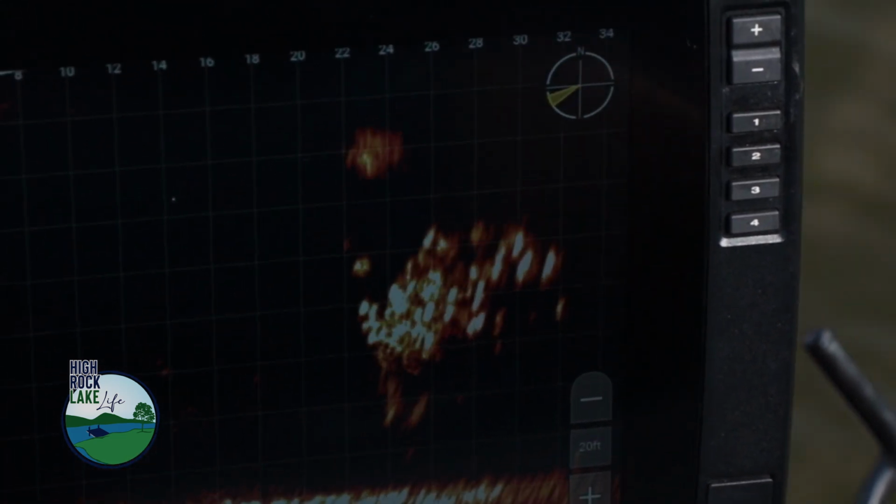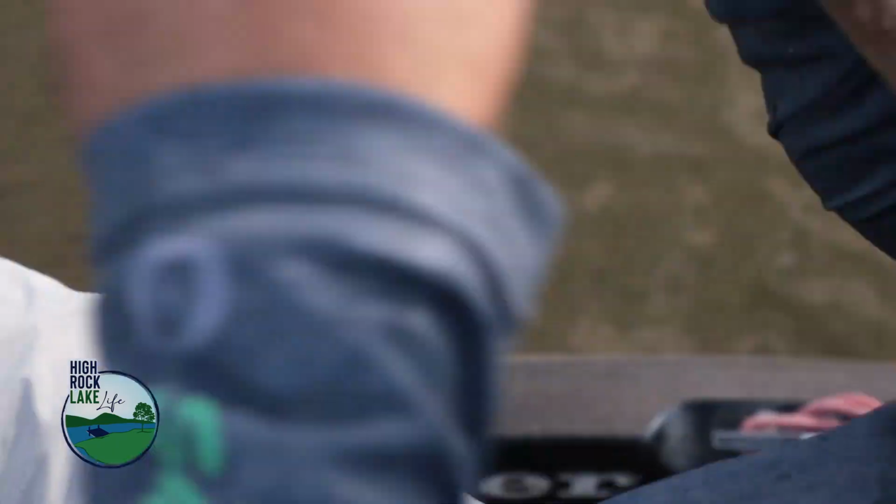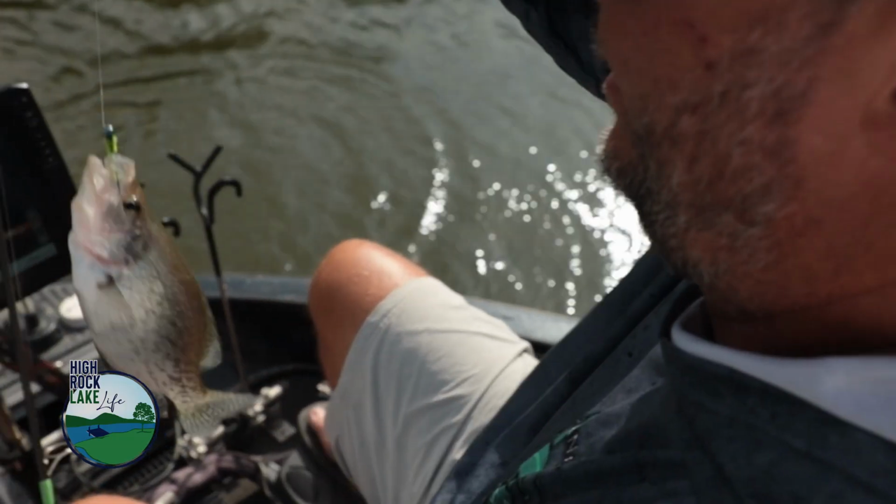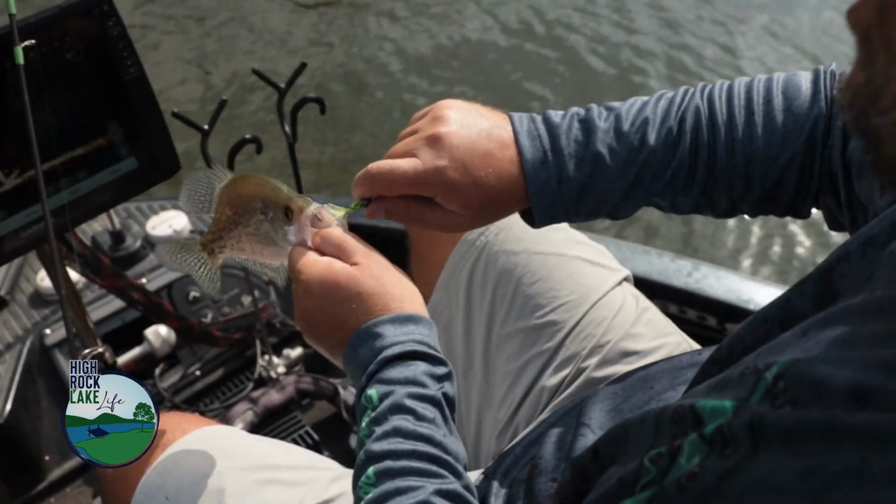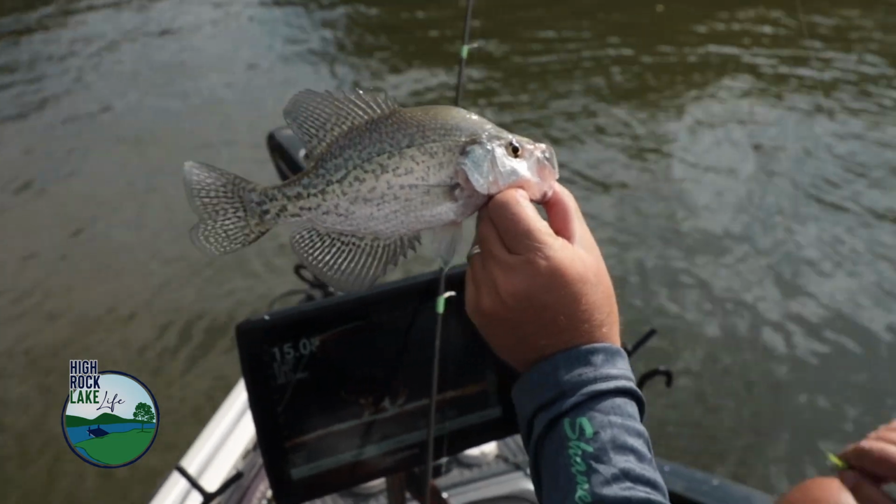Hope you seen it. He got it that time. Little black crappie. Good solid 10-inch fish. Pretty. Oh yeah.